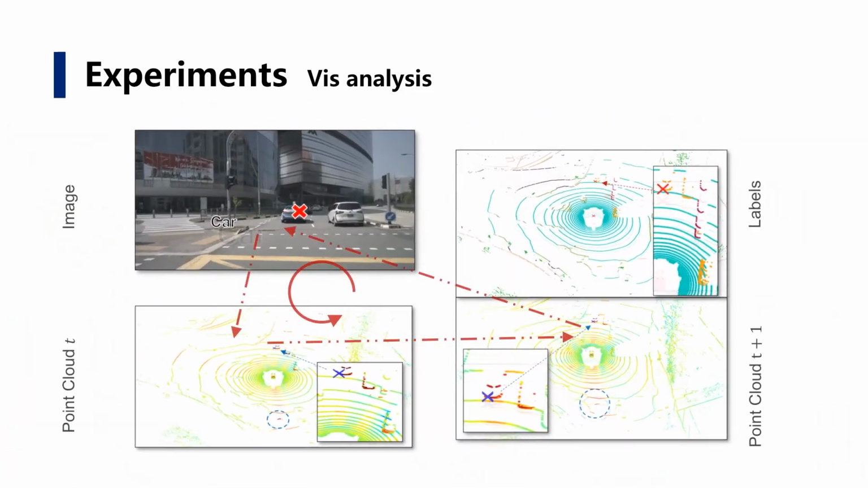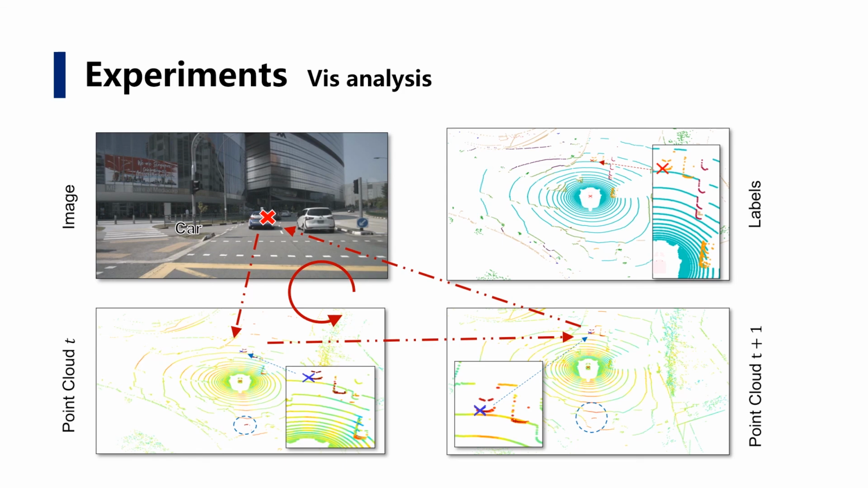This is a car example. Also, all the cars on the road are successfully matched. This matching is not a one-to-one predefined matching, instead, almost all the positives are dug out.